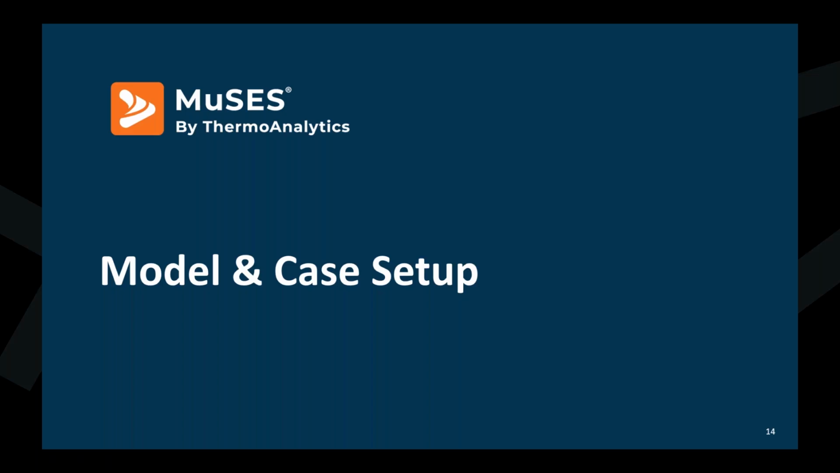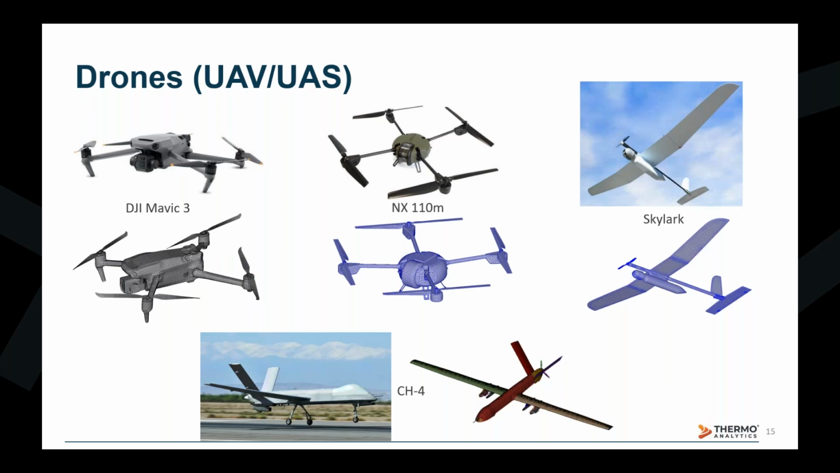The combination of all these features allows us to successfully model numerous sophisticated targets and scenarios. A few examples that we've completed and is in our target model library can be seen here, specifically the modeling of UAVs, both big and small, battery powered and internal combustion driven engines. And although it is a challenge to model these assets, we've created a repeatable target modeling methodology to account for the key signature drivers of these systems.